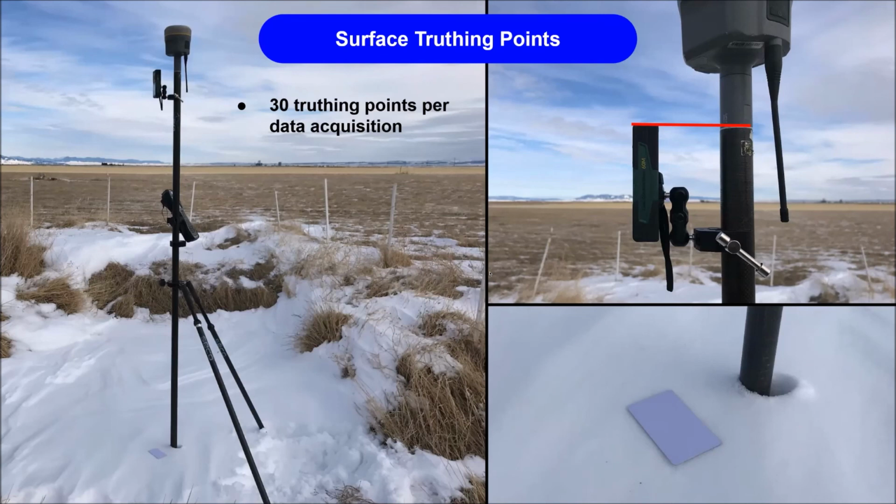So what we rigged up here was a standard survey rod with a GPS head on it, and we got a laser tape measure or laser distance meter that we lined up with the reference point on our GPS head. And then what we would do is stick it down in the snow and actually shoot the laser down to a card that we laid carefully on the snow surface to not disturb it. And that would give us our height measurement from the snow surface up to the GPS head, so that we could have a truthing point that's actually on the snow surface instead of the ground underneath. We collected about 30 of those every time we did a data acquisition.